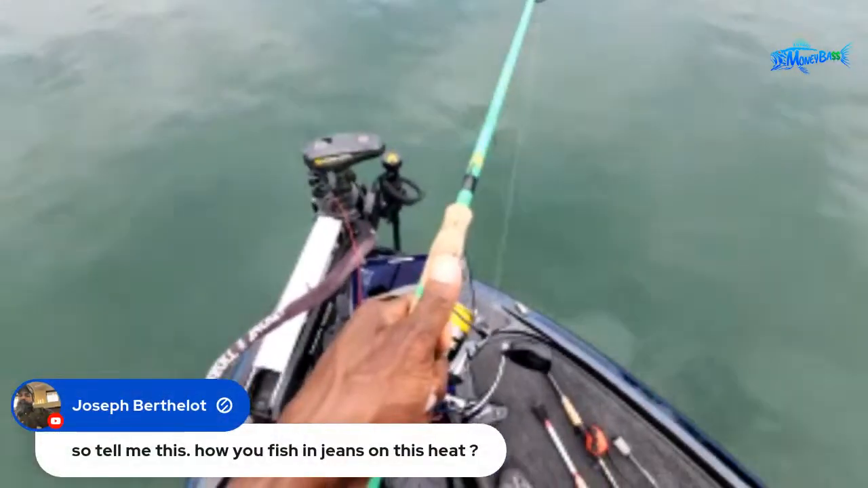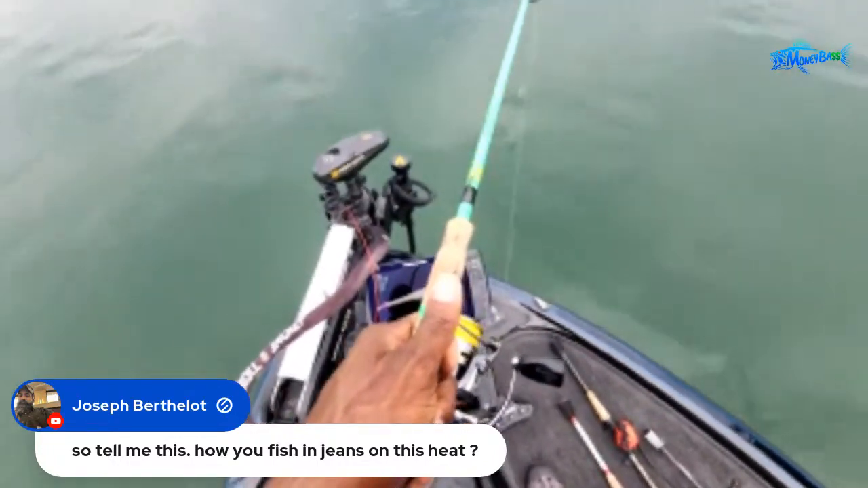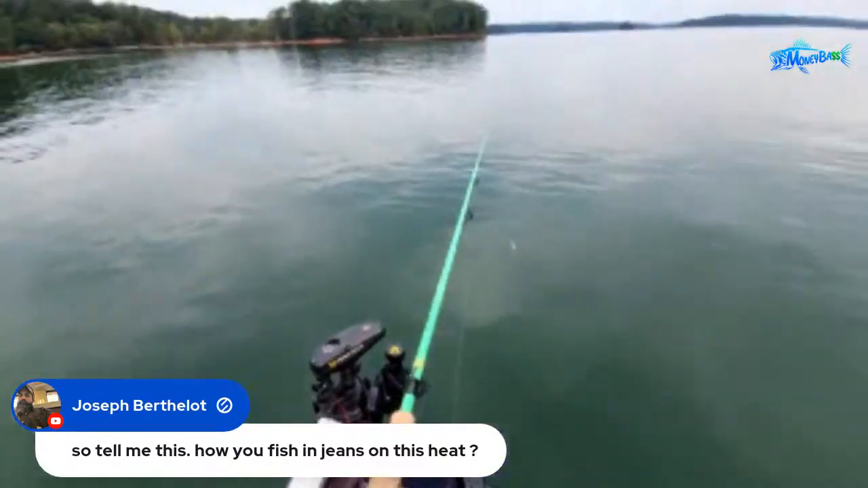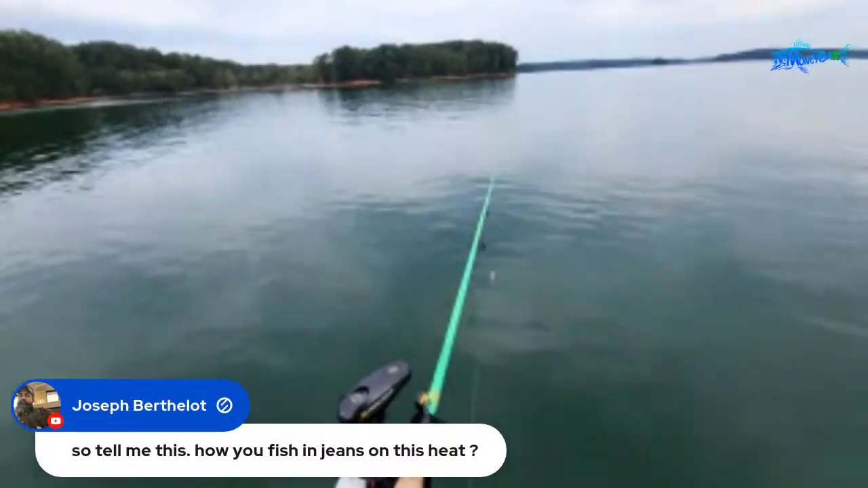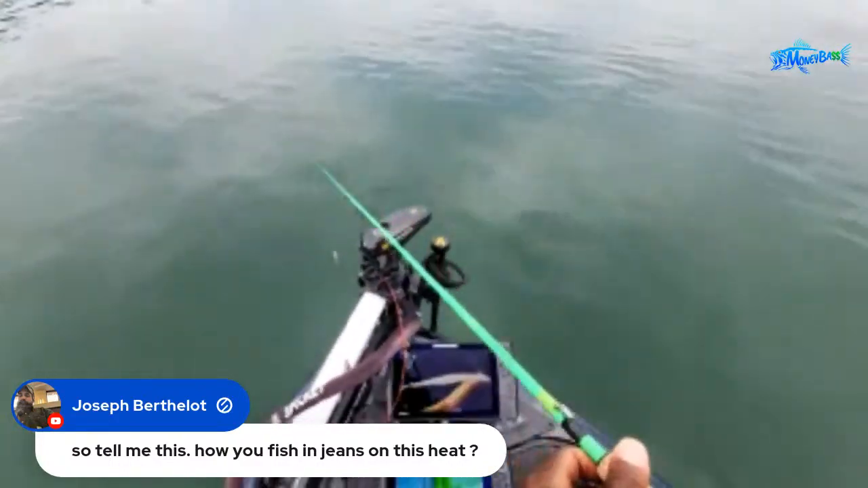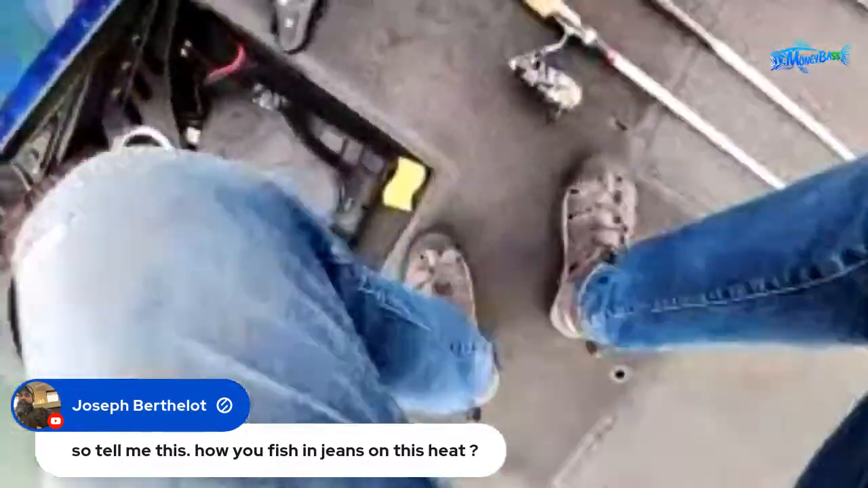So Joseph says, so tell me this, how do you fish in jeans in this heat? Man, I just threw something on real quick and came out to the water. But if you look around, the sun isn't out right now. I don't know what the temps are, but it's a nice cool breeze. I should have shorts on, but I wanted to hurry up and get out here on the water. As you saw, I was about 10 minutes late.